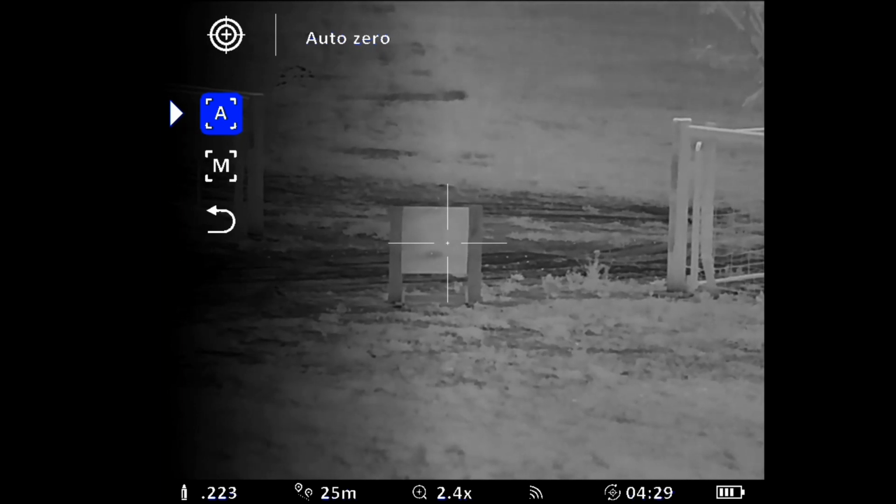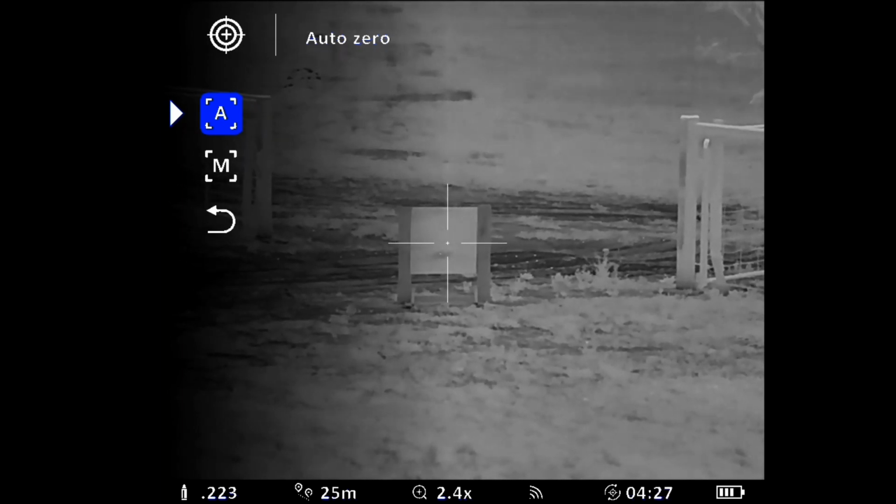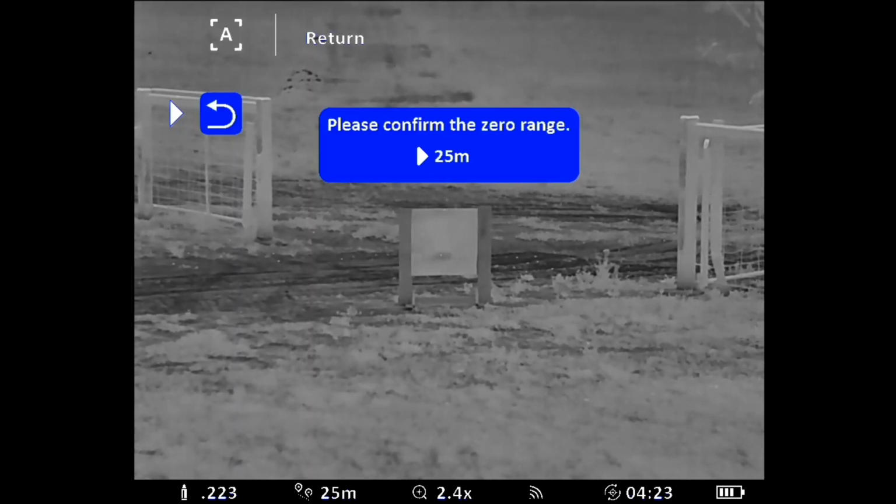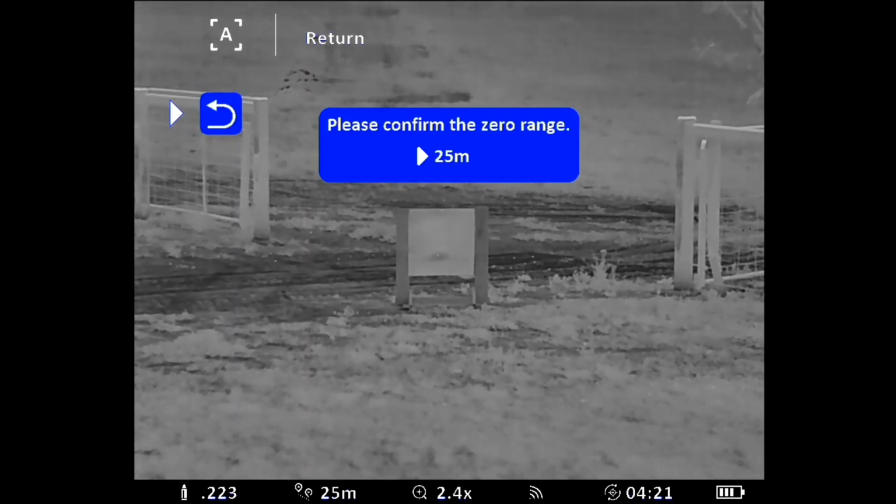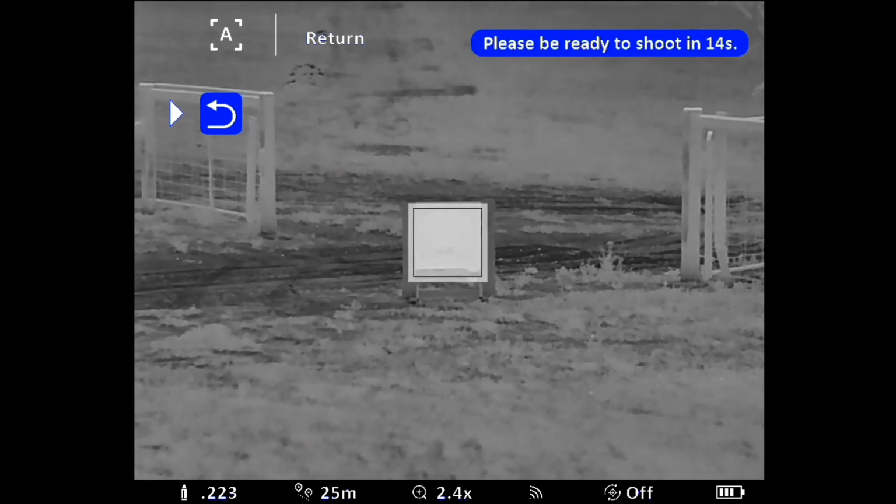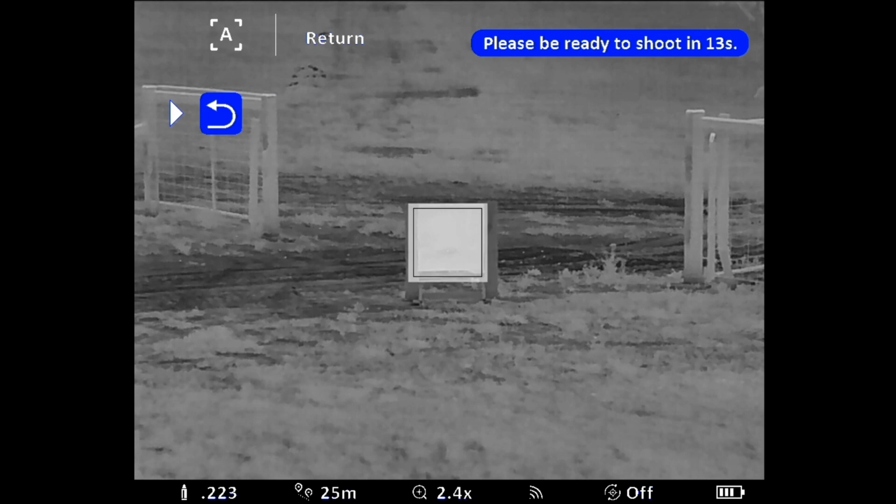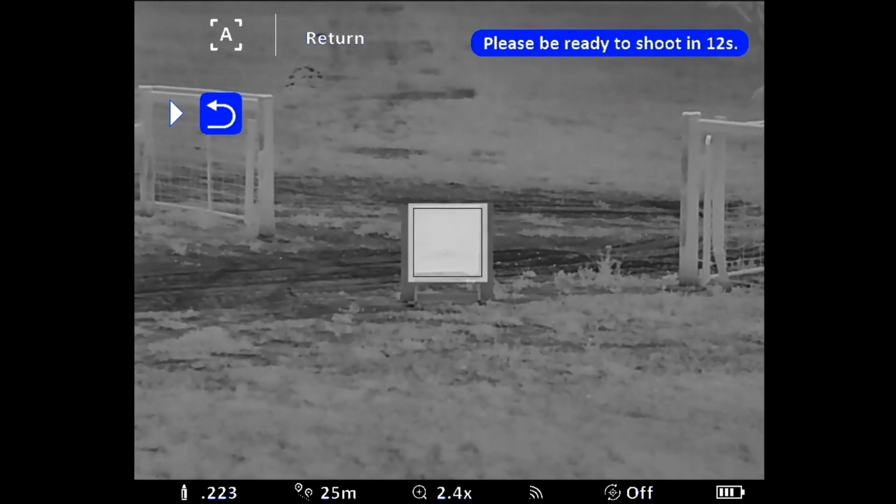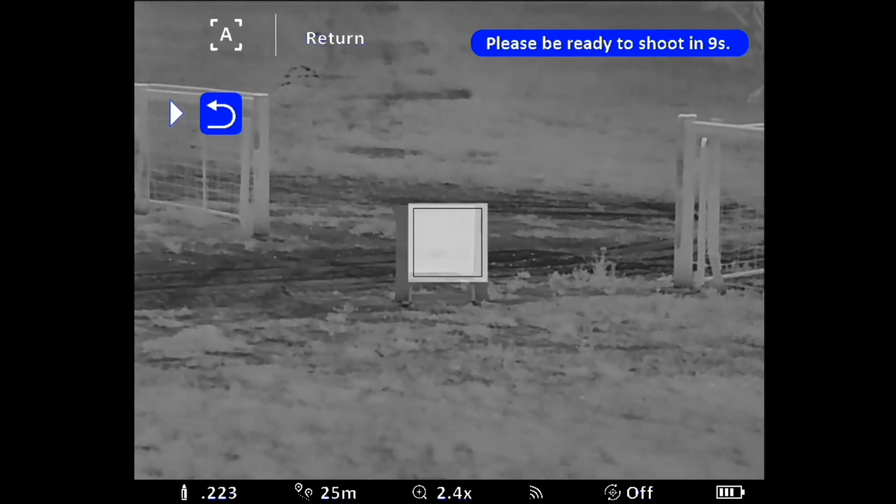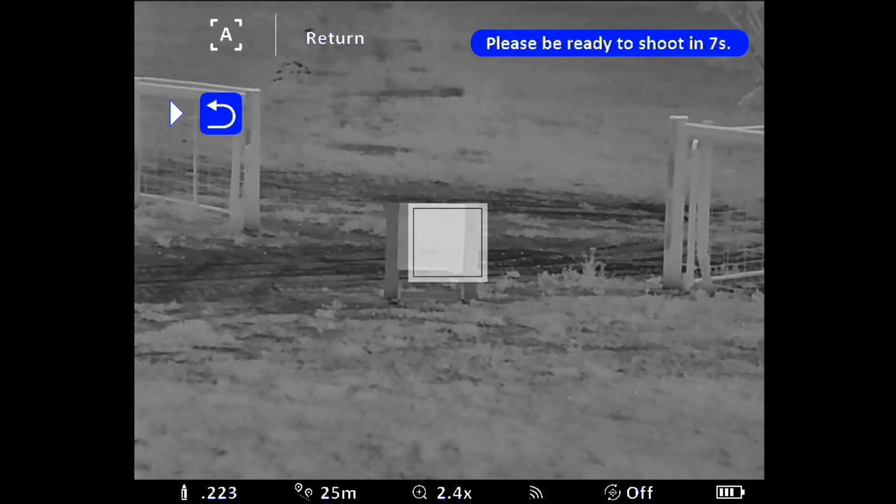Now I'll click on the auto 0. It says please confirm 0 range at 25 meters. Click again. And it gives you a box to put your target in. And it gives you a 15-second countdown. Gives you 15 seconds to get ready to shoot.